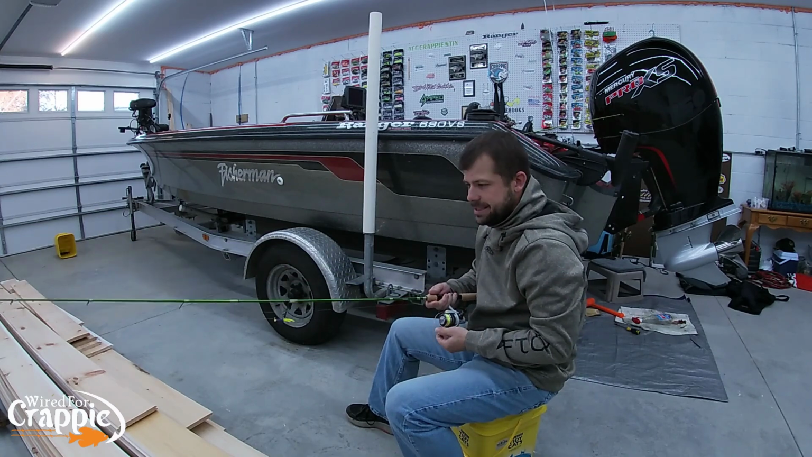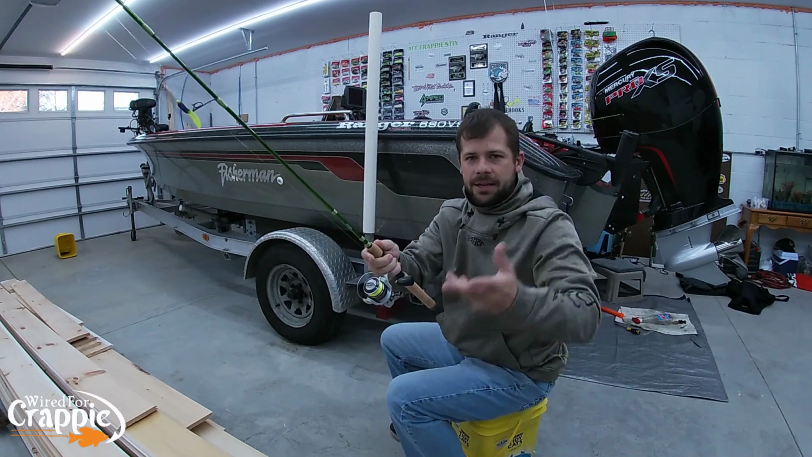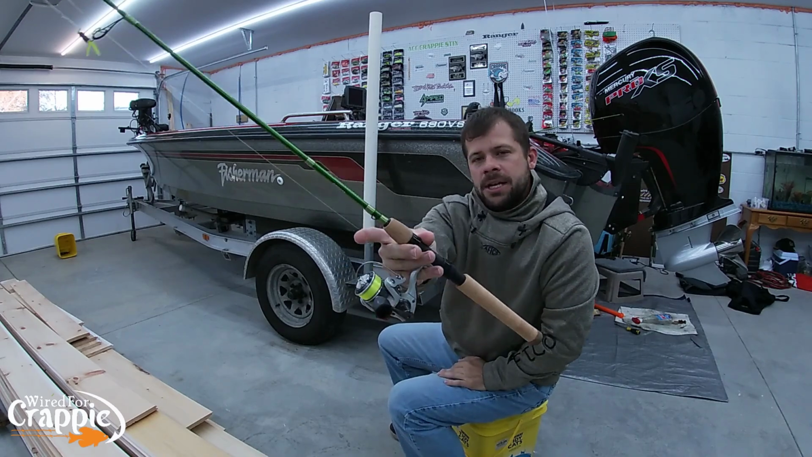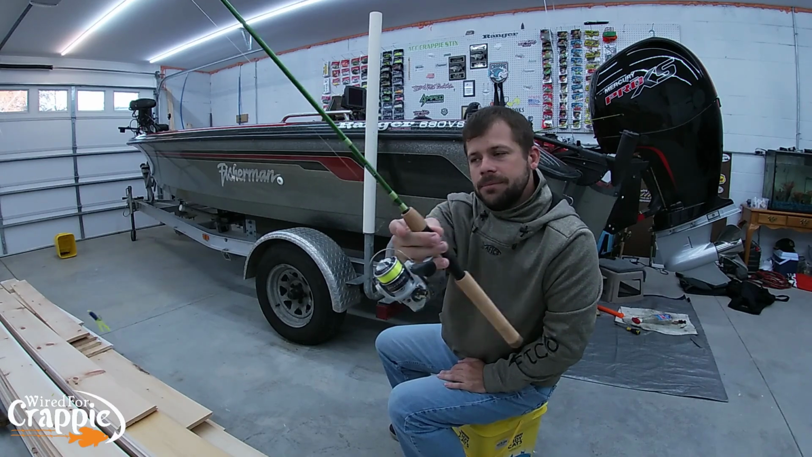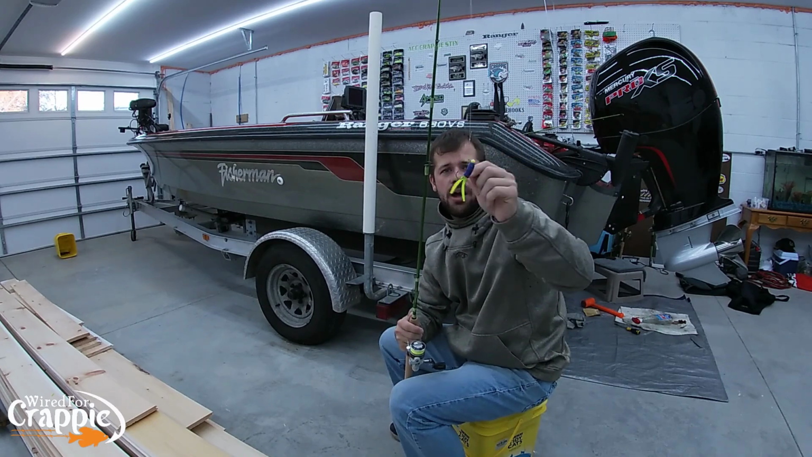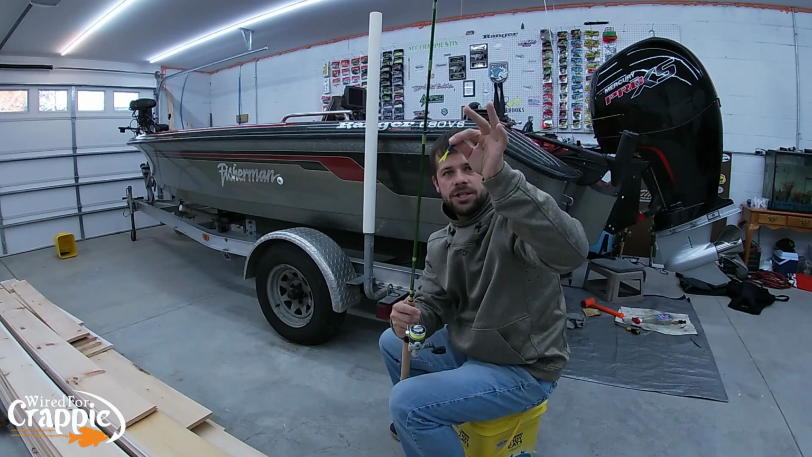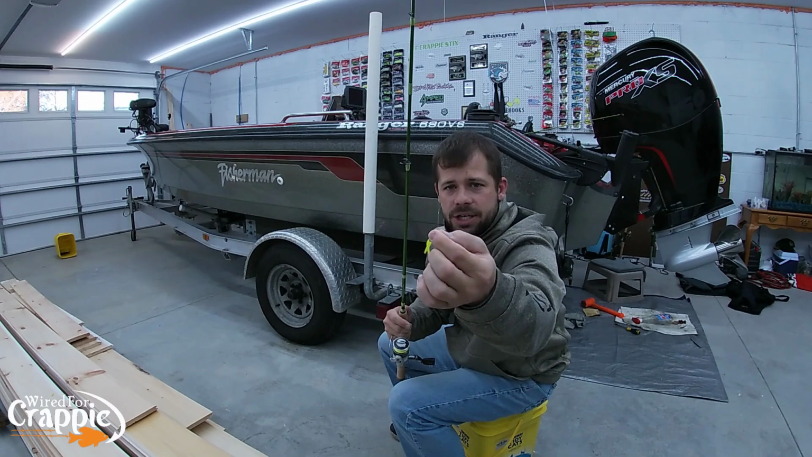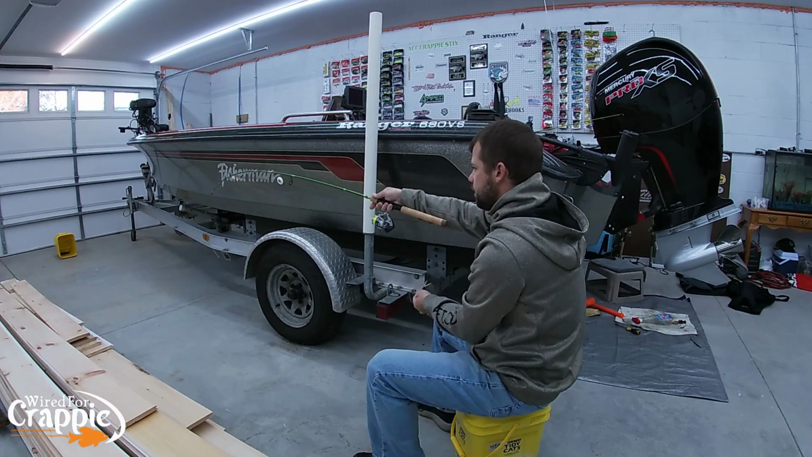Look, okay? It's a timing thing. You want to open your bail, hold your rod. If you're right-handed, left-handed, whichever one you are, hold your rod in your dominant hand, and you want to hold the line with your pointer finger, okay? You want your jig about at the first eye on that rod. You've got line in one hand, you've got the jig in the other. You want to hold the head of the jig, not the hook itself, okay? And what you want to do is load this up.